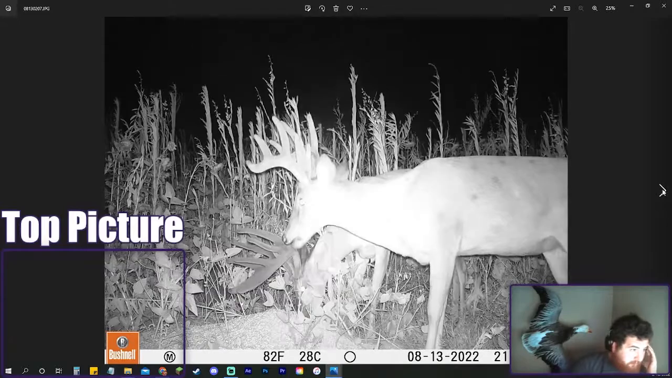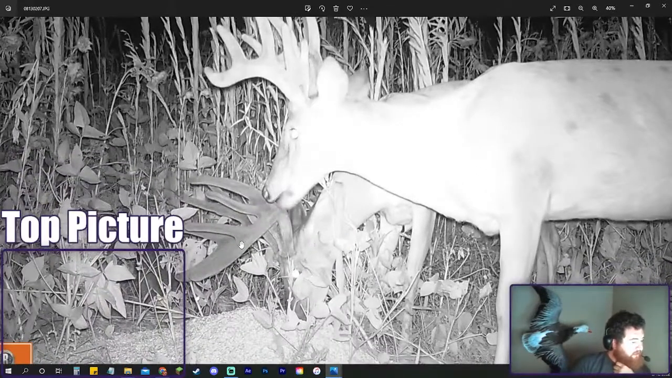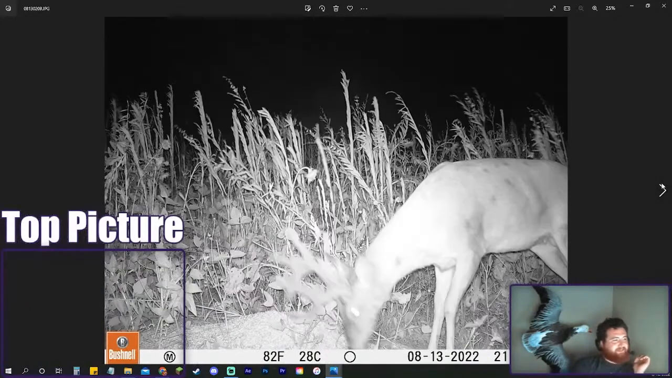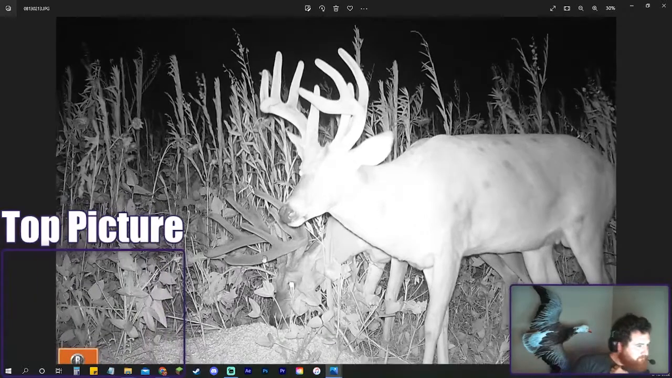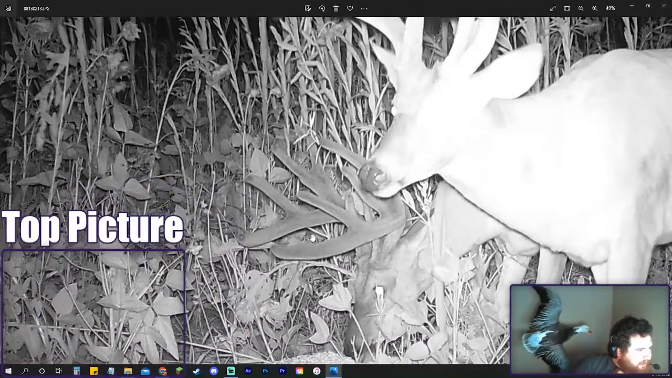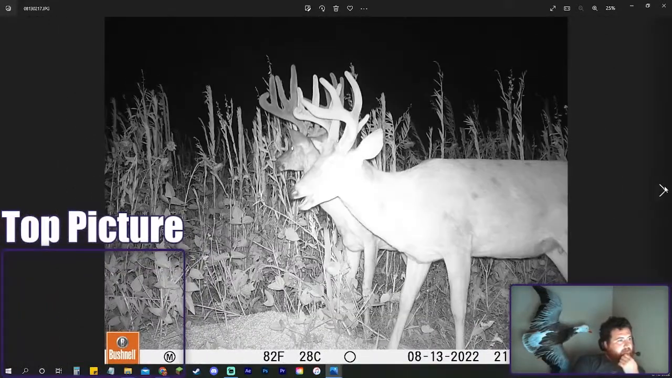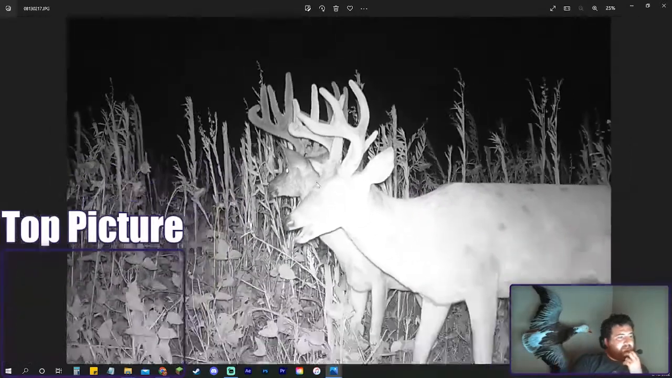So let's see if we can get. Here we go. So this looks like a mainframe 8 maybe with 2 splits. This is the deer we're looking for. We just need a better picture of him. Nope. Okay, not going to do that. That's sweet. Oh, there he is again. Again, not a great picture. Huh. That's a big deer, whatever it is.